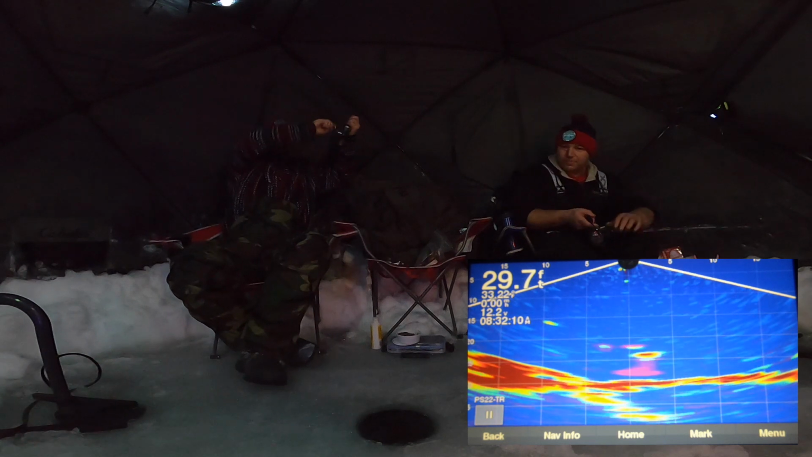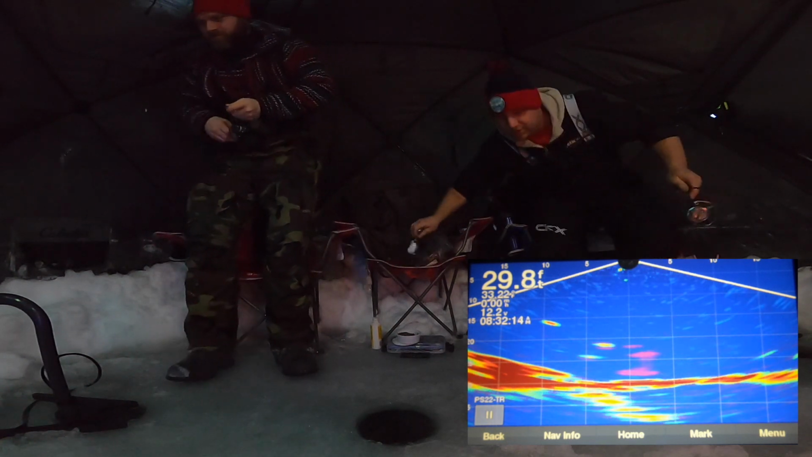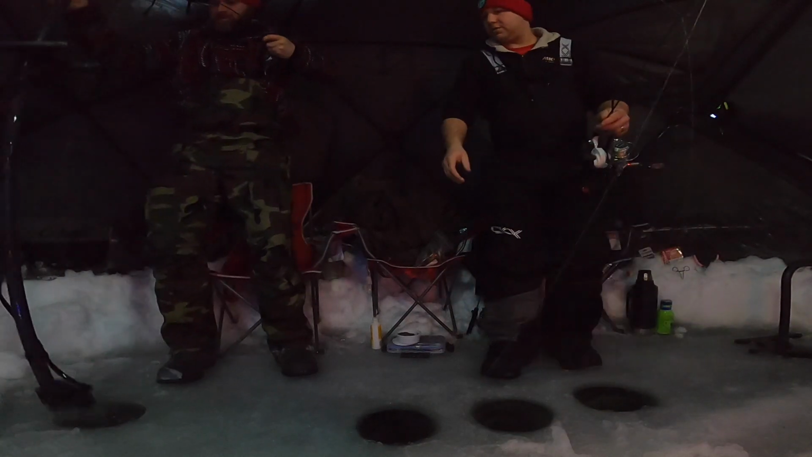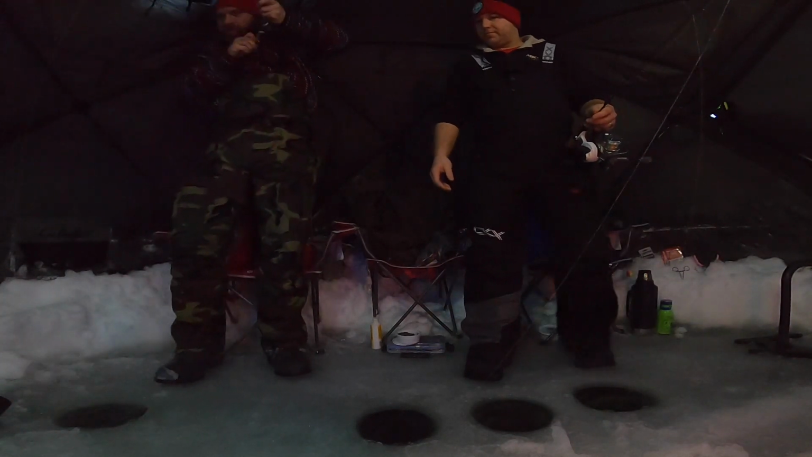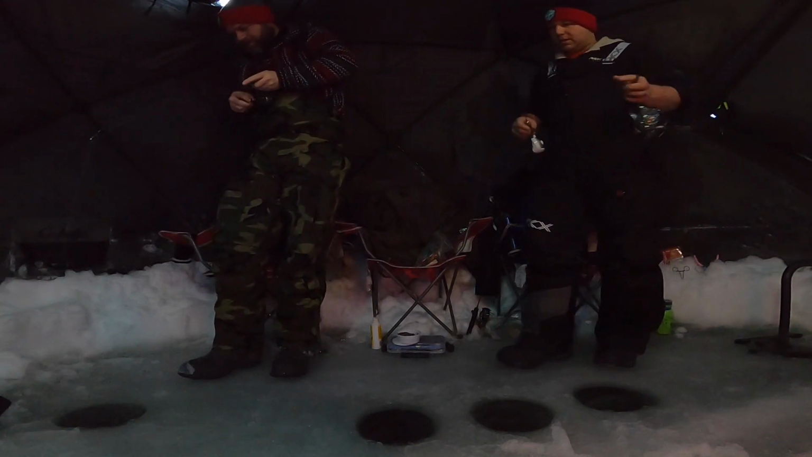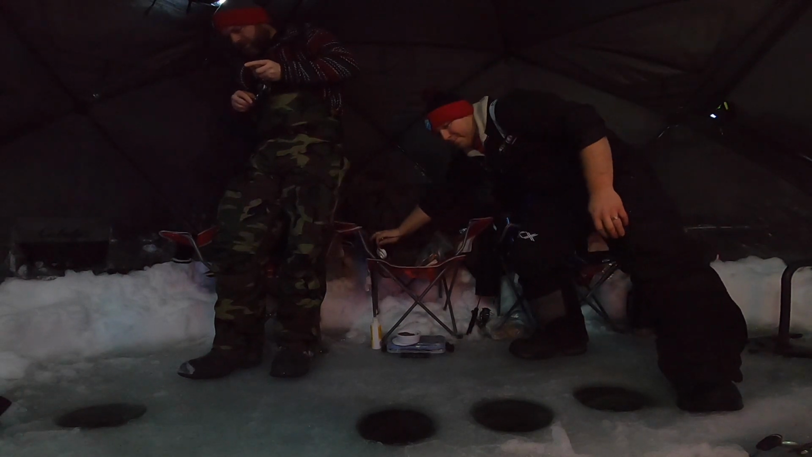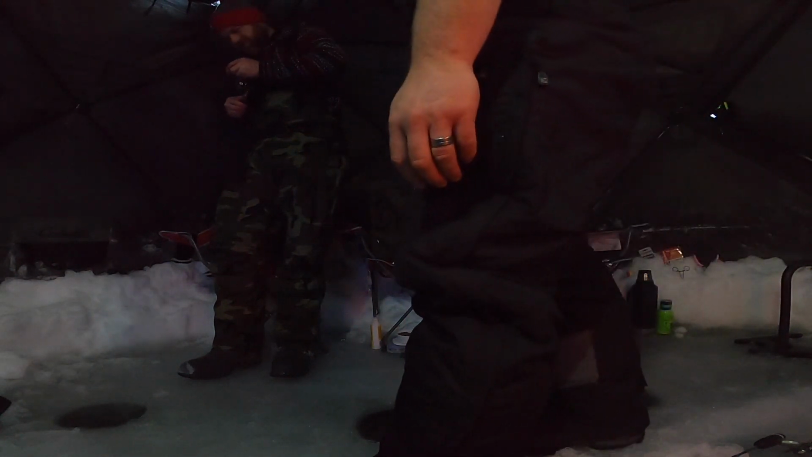Got it. Nice. Move this one out of the way. No. It's too big. What do we got? I don't know. It's not fighting like a pike, so. Oh, maybe it is. We're at the hole. Yeah.